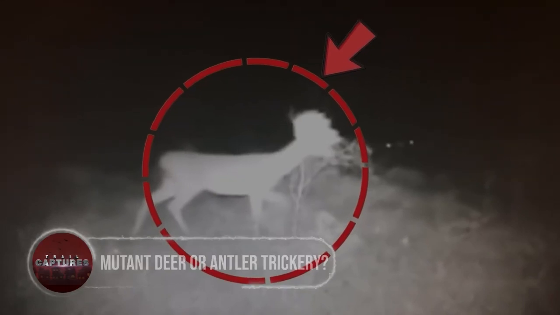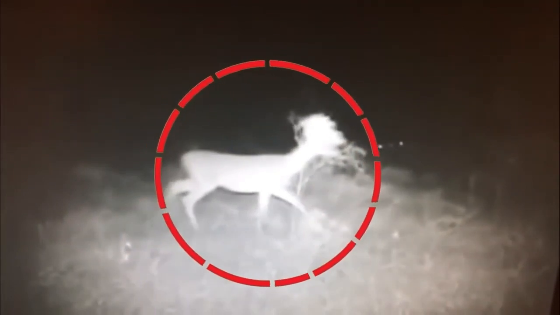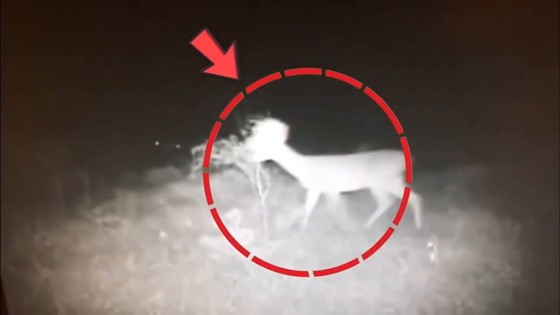Mutant deer or antler trickery. In a cryptic trail cam recording from December 2010, a peculiar animal wandered into view, looking like a deer with massive gnarly antlers. However, upon closer examination, experts began to speculate about the creature's true nature. The antlers appeared misshapen, forming an odd cluster that puzzled onlookers. Some believed it was a mutated deer, while others proposed it was suffering from antler warts. The enigmatic creature's appearance was undoubtedly bizarre, leading to many arguments about its identity within the scientific community.